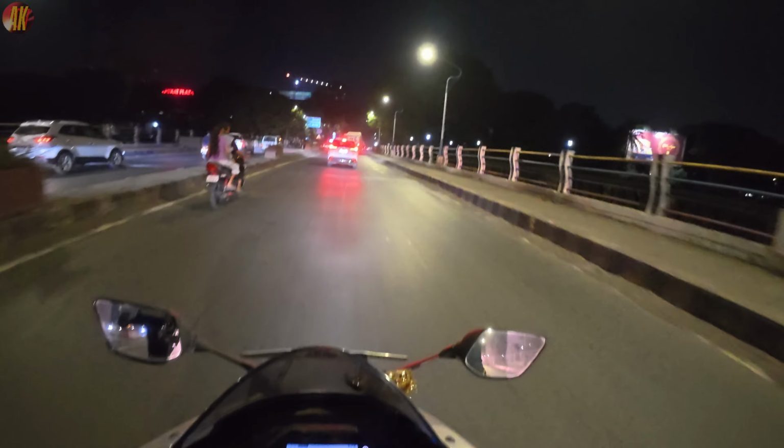So I was saying, the visor cost me 1,900, the Pinlock cost me 2,800. So the total comes around 14,000.